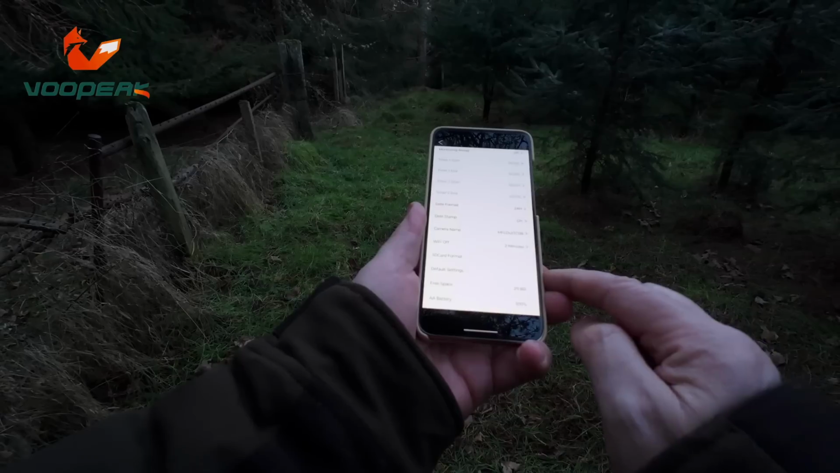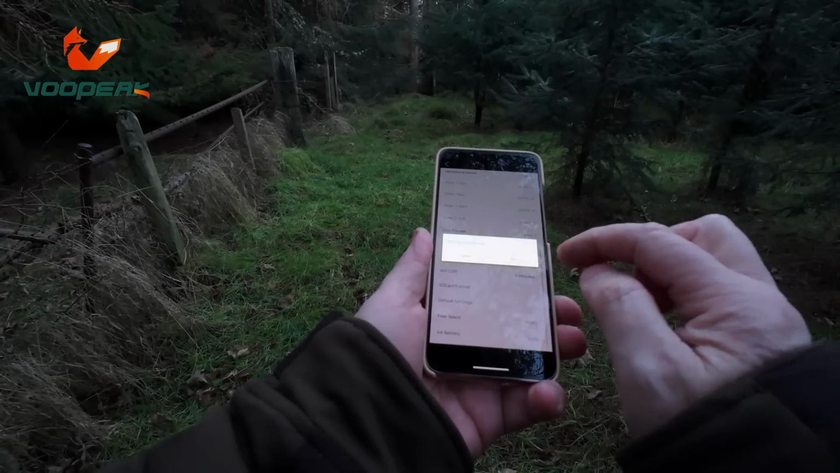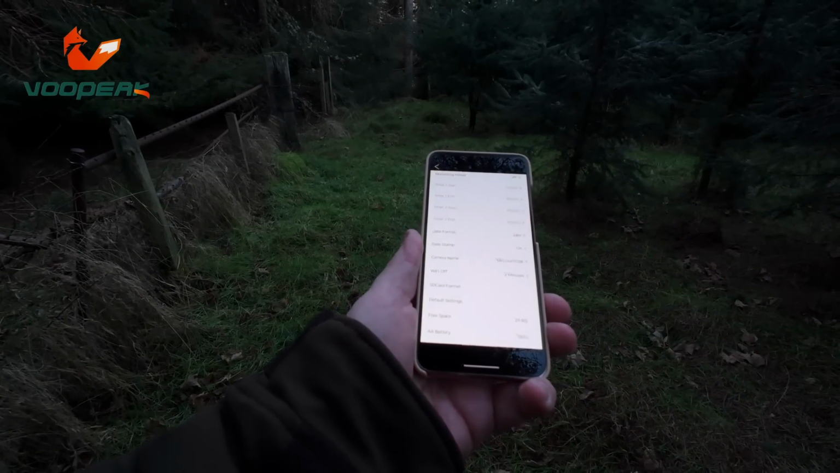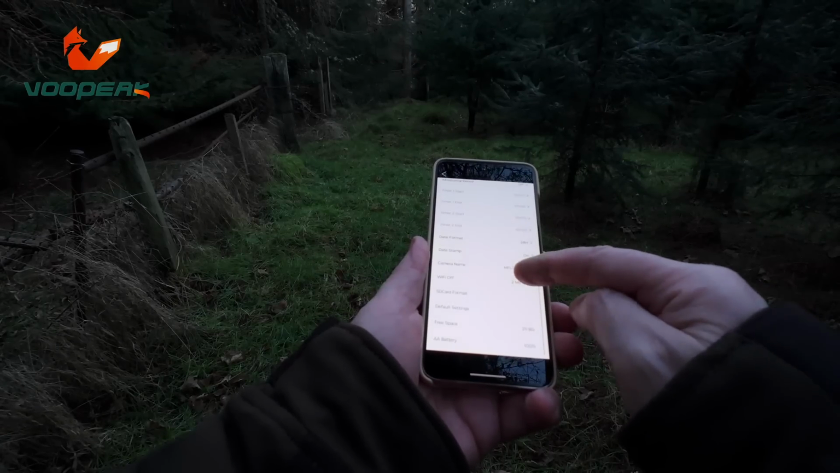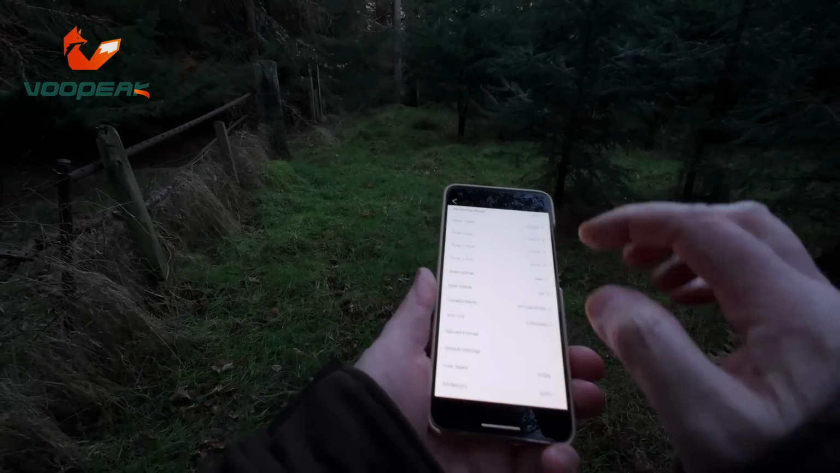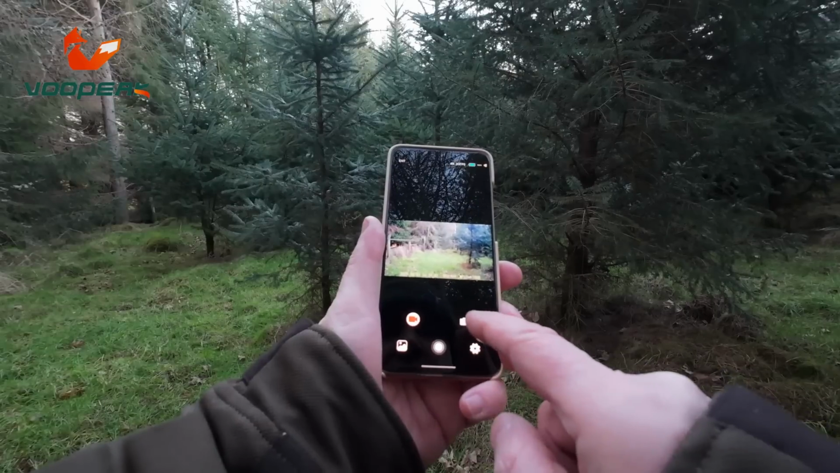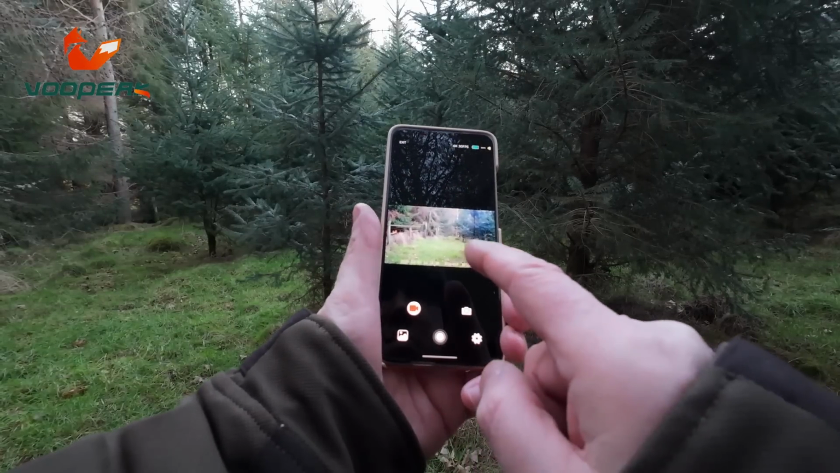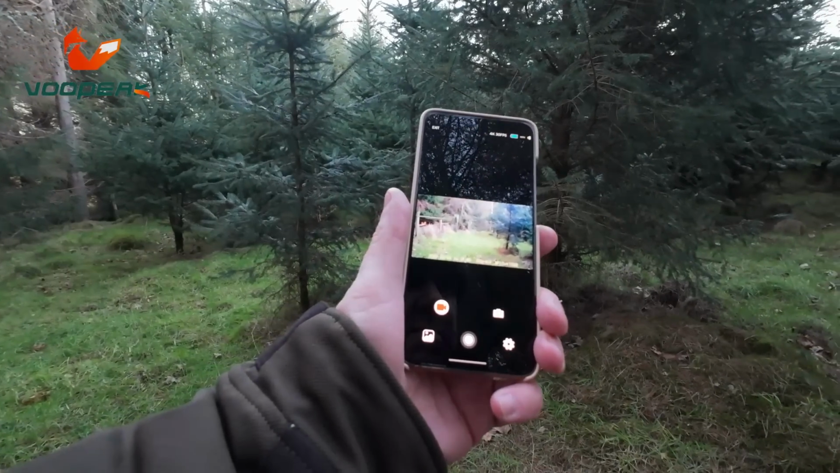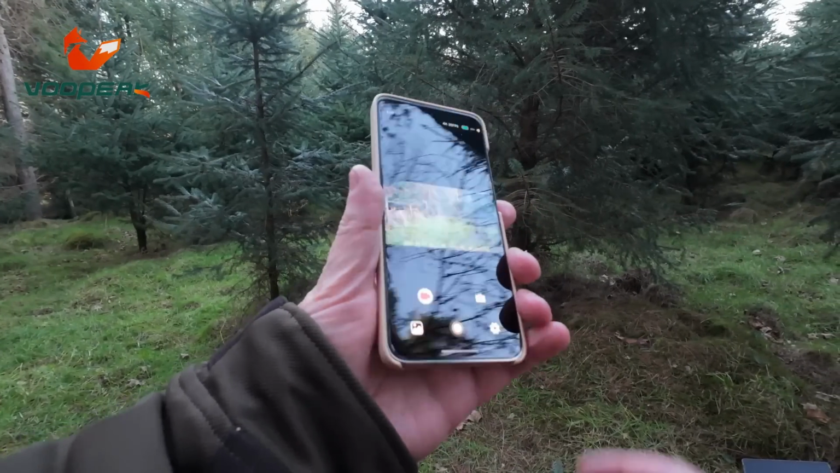Then you can format the SD card, which we will do. We'll do that now. Format. Access, so it's done that. We've got free space. And the AA batteries are at 100%. So we're all go. As you can see there, you can control everything on the camera. Recording, photo. I mean, where we've got it is just ideal. That's exactly where I want it. So I'm going to leave it in that position and put the lock on now. I'll come back to you when I've done that.